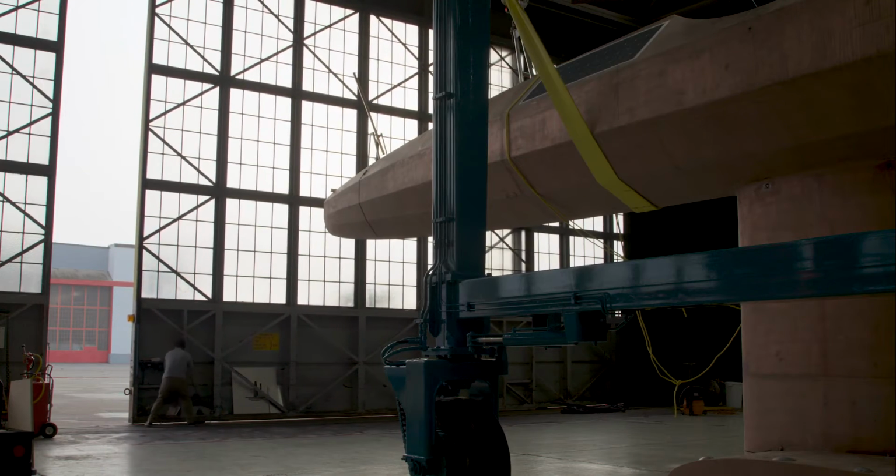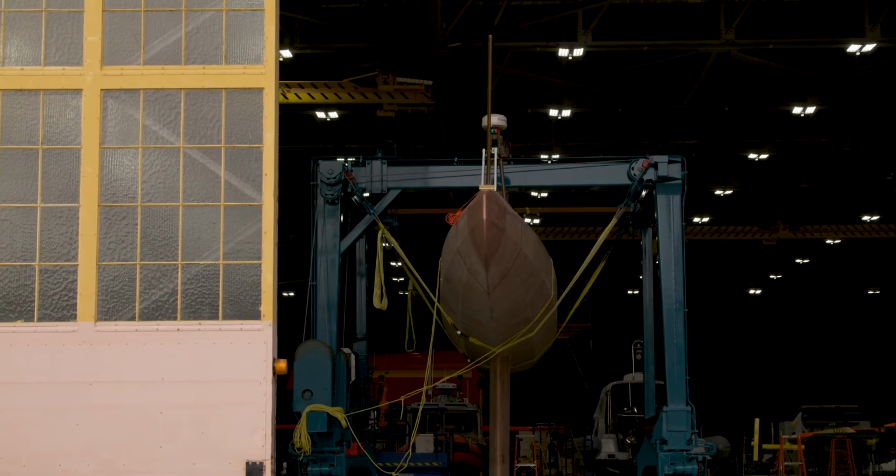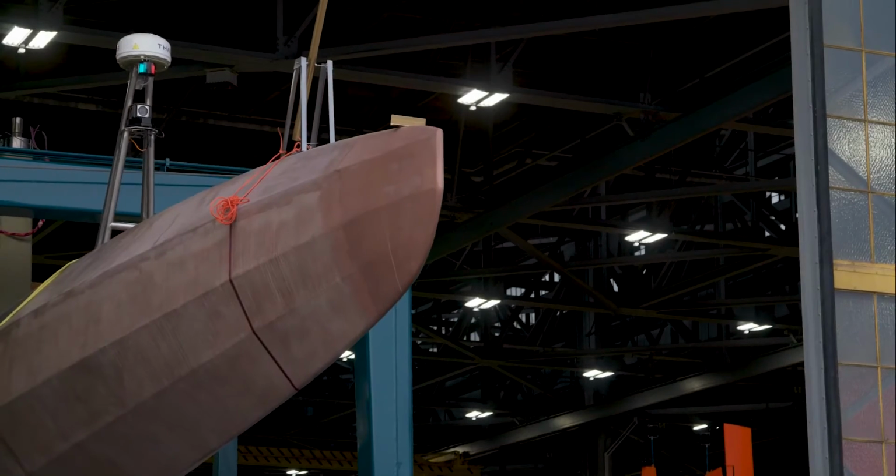We were all very excited to see Surveyor go into the water for the first time. There had been a lot of challenges from the pandemic, and it's always good to get a boat in the water for the first time.